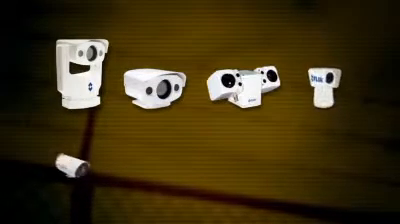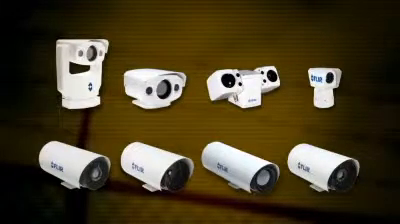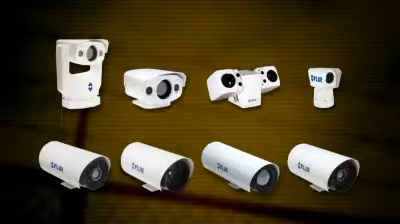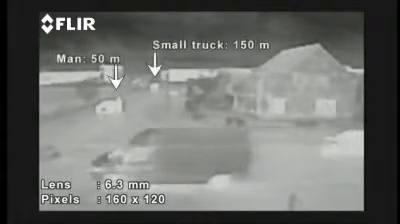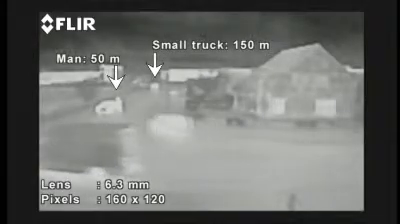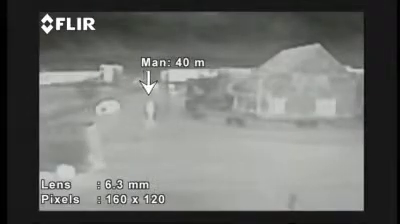FLIR Systems markets a full range of thermal imaging cameras, which have especially been developed for security and surveillance applications. The VSR6 is an extremely affordable thermal imaging camera. It produces thermal images of 160 by 120 pixels. It's an excellent camera for users that have only short range requirements and want to detect man-size or bigger targets.